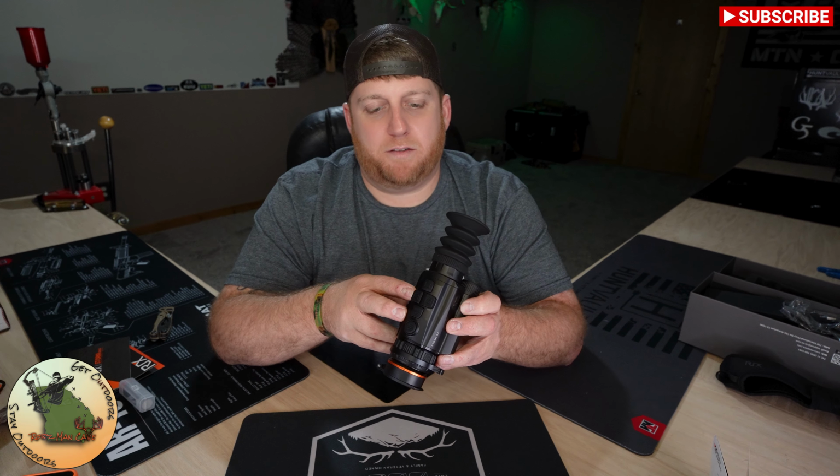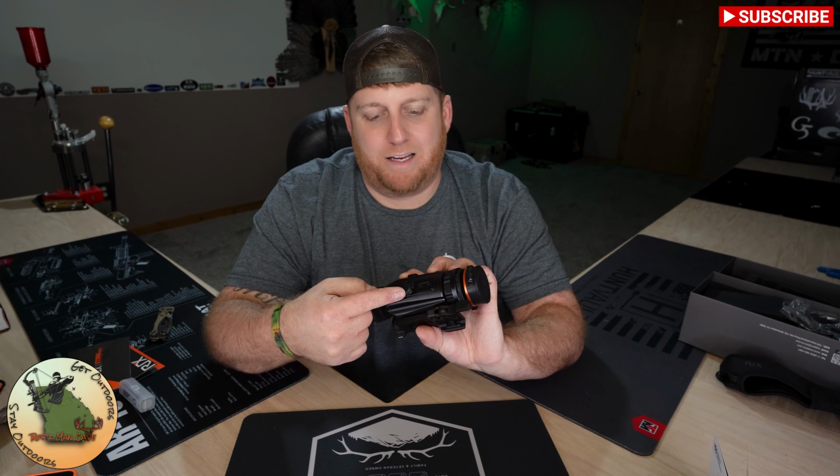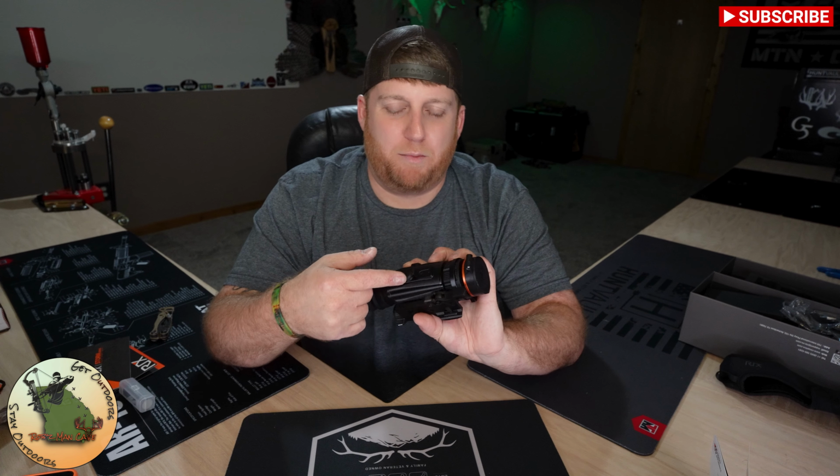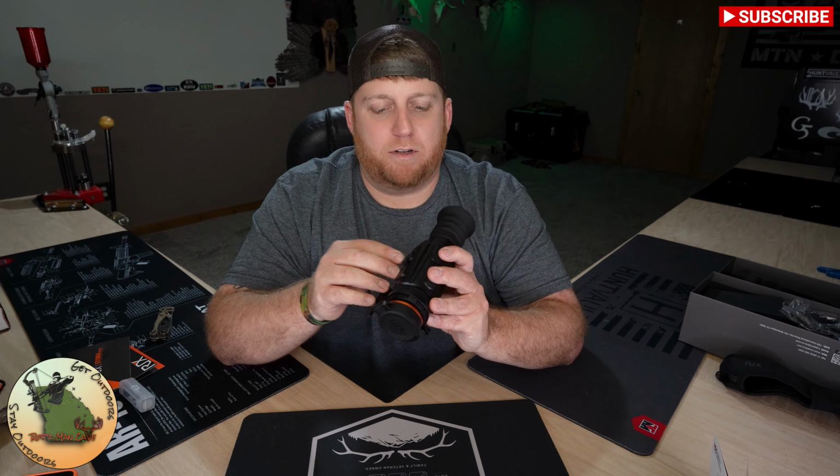You've got 5 buttons here on the top. I'll get to those in a second. You've got a power button and a USB-C charging port. I believe you can use that as a data port too, but I can't be certain there just yet.